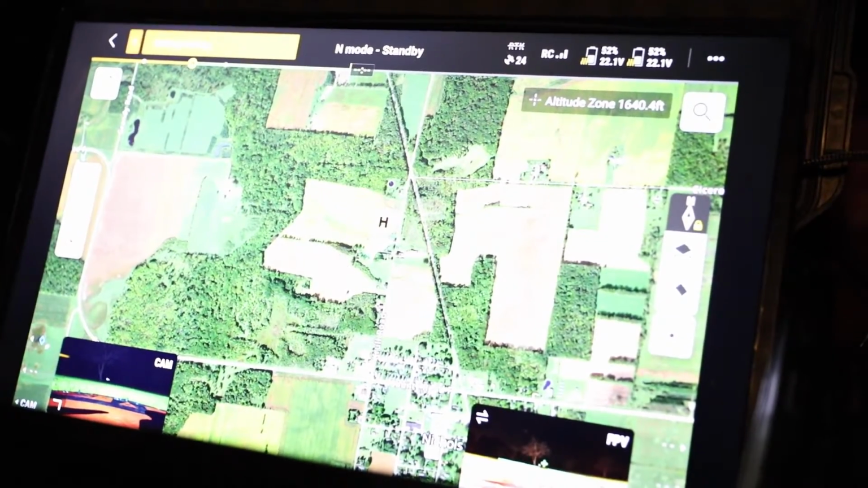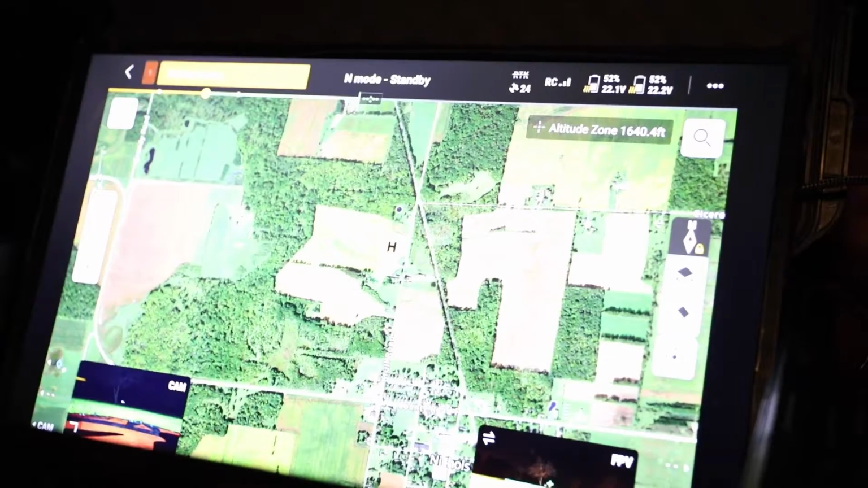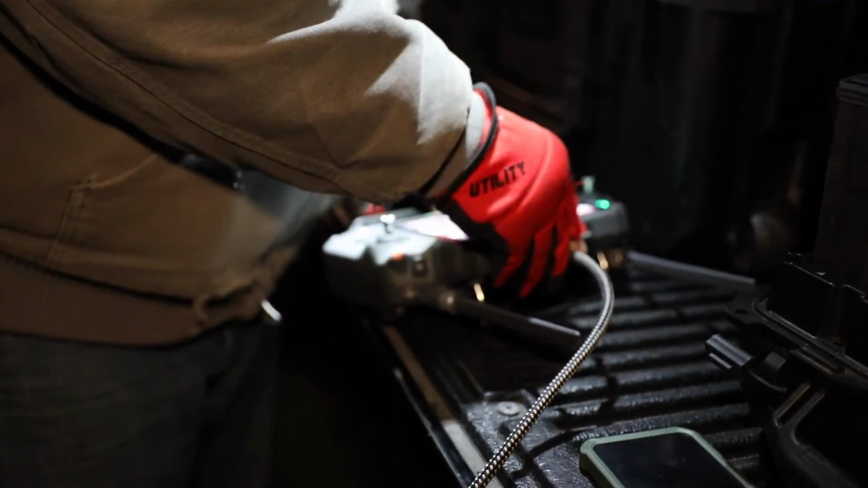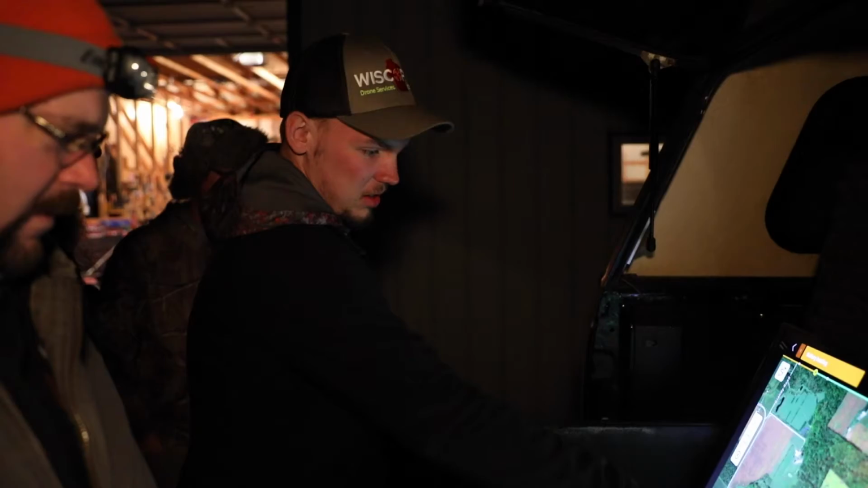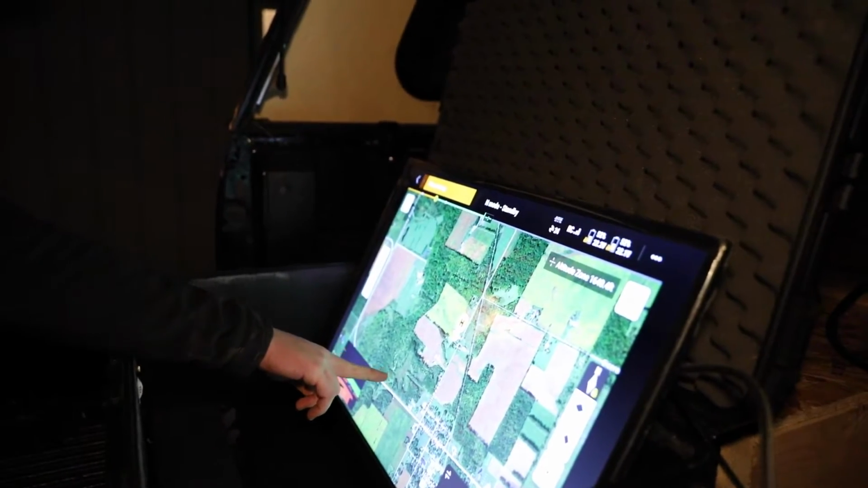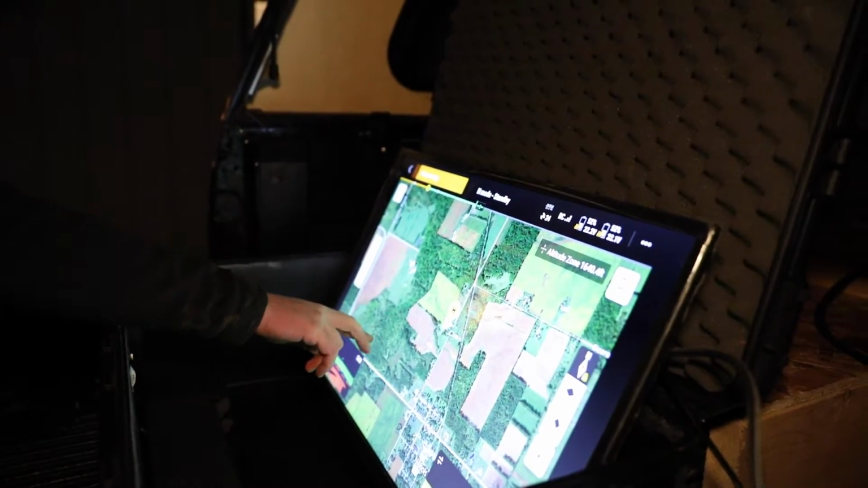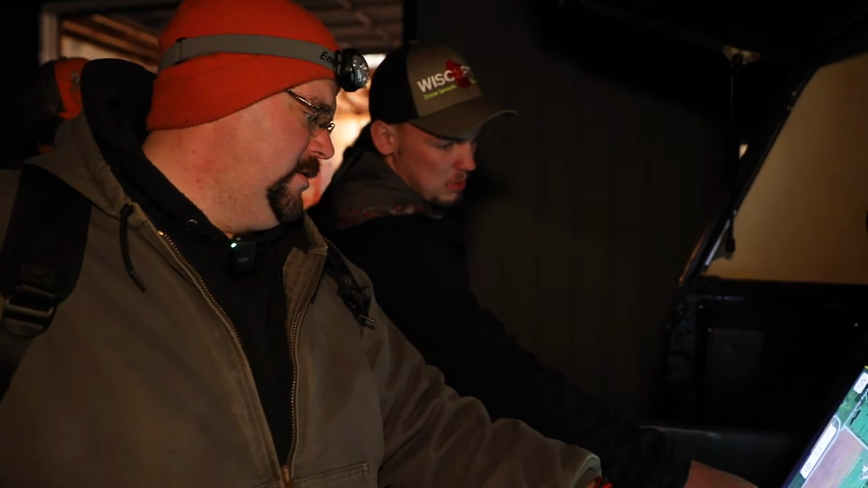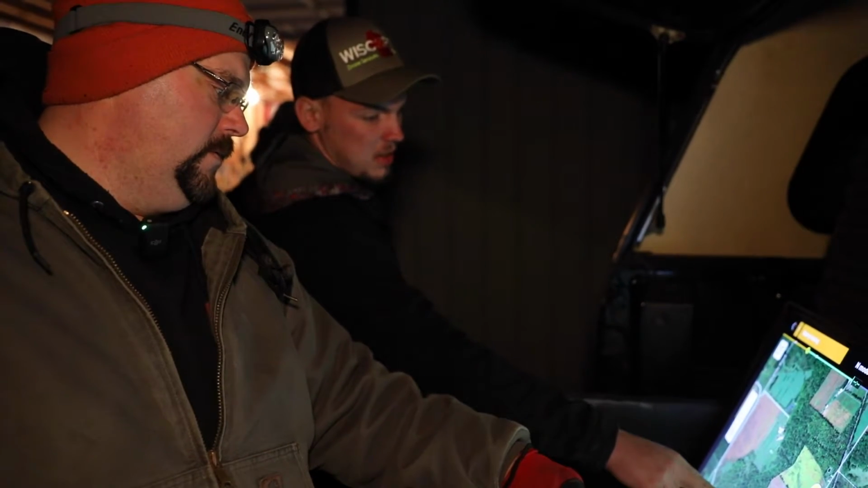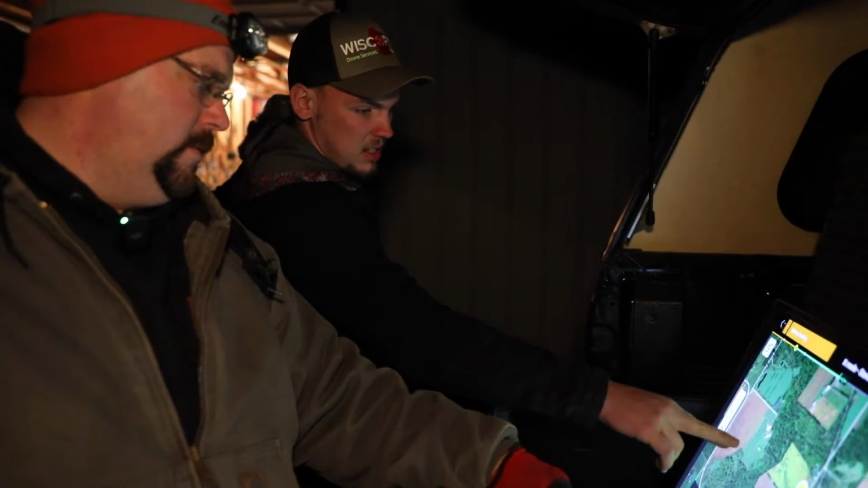This is the nice part about the TV. Having a big TV here, it doesn't matter how many guys you want to have crowded around. You can still see it. This is where it was shot. Right here. It's all public land. It started heading north. Do you have any spots in here where you had last blood? Yeah, last blood was probably around right here is where we lost it. It gets real marshy and thick through there. And it was last seen heading more north.